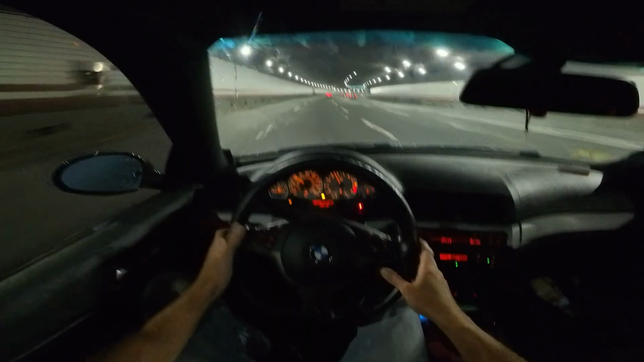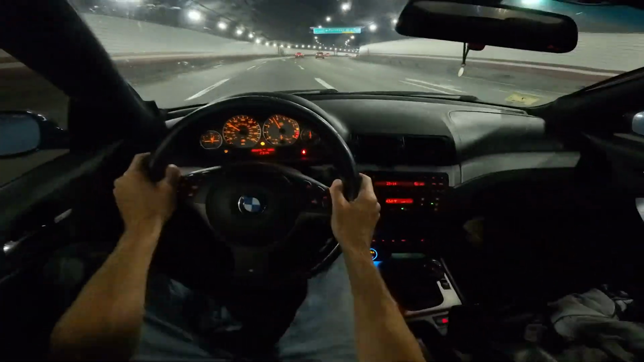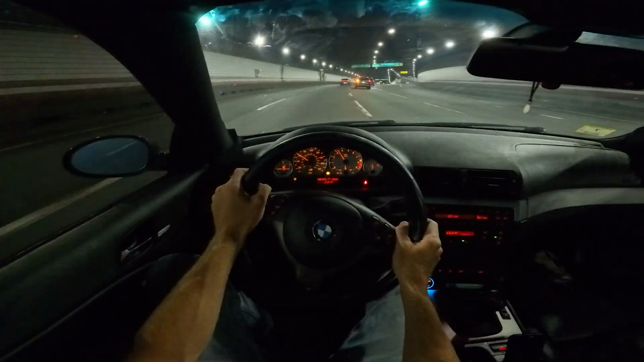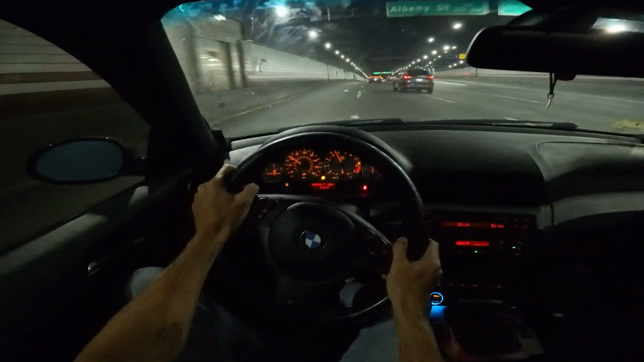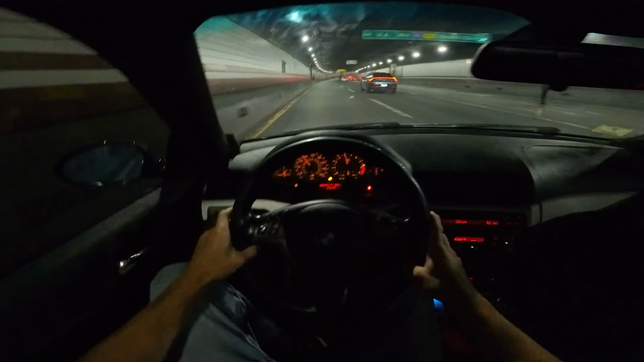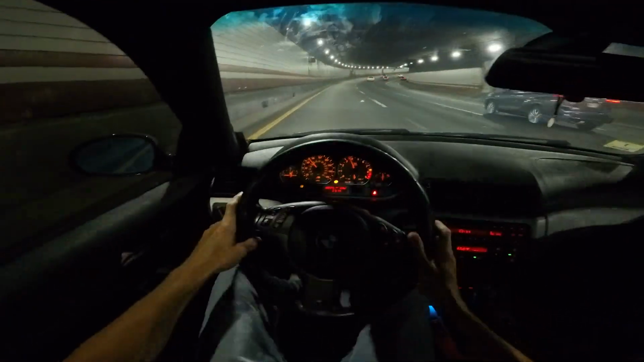The problem is all you'll be able to hear is wind. It's still fun though. I feel like the tunnel is actually too big. Smaller tunnels echo better. See if it sounds good here.